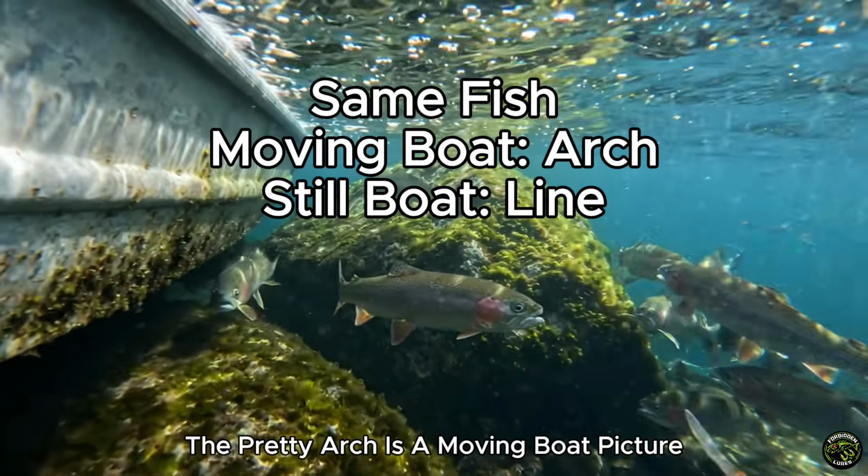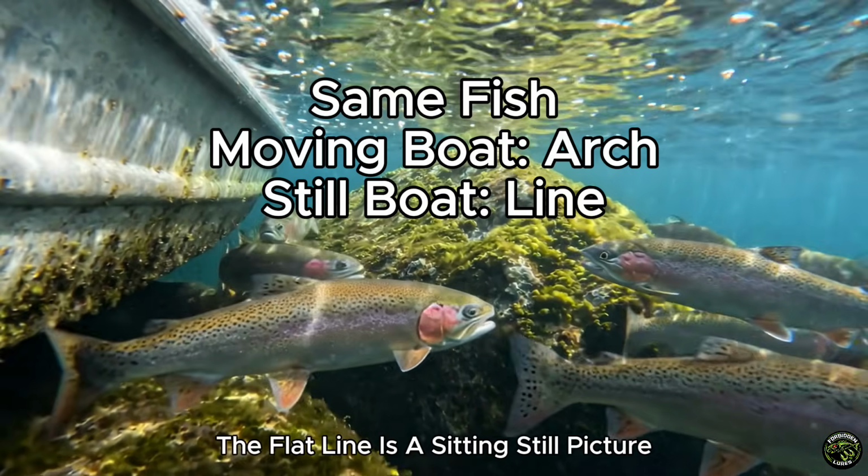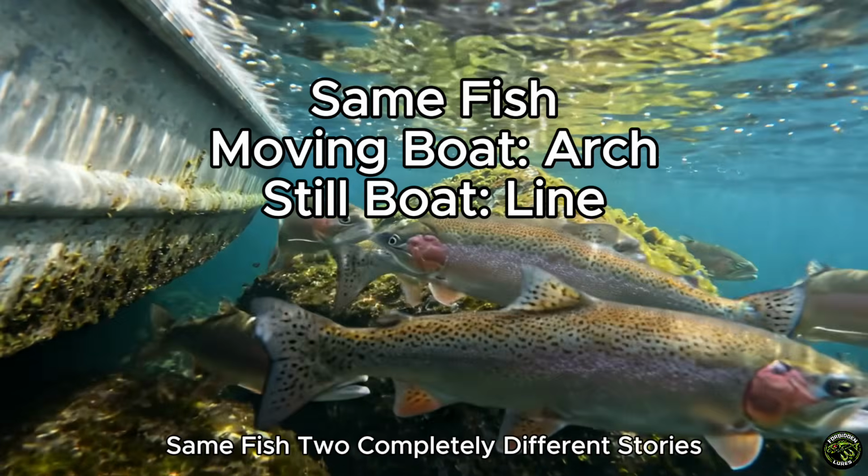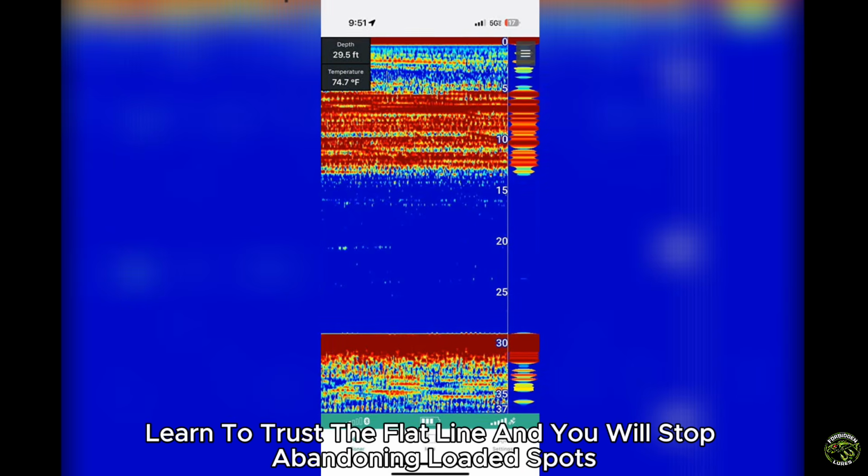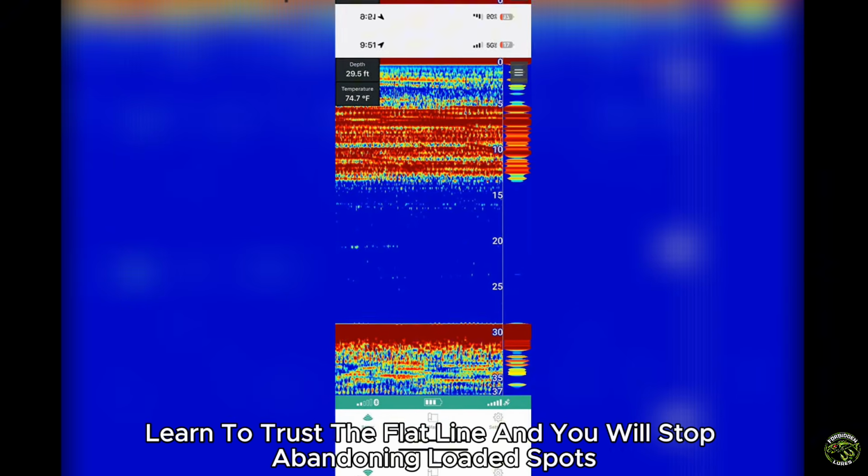The pretty arch is a moving boat picture. The flat line is a sitting still picture. Same fish, two completely different stories. Learn to trust the flat line, and you will stop abandoning loaded spots.